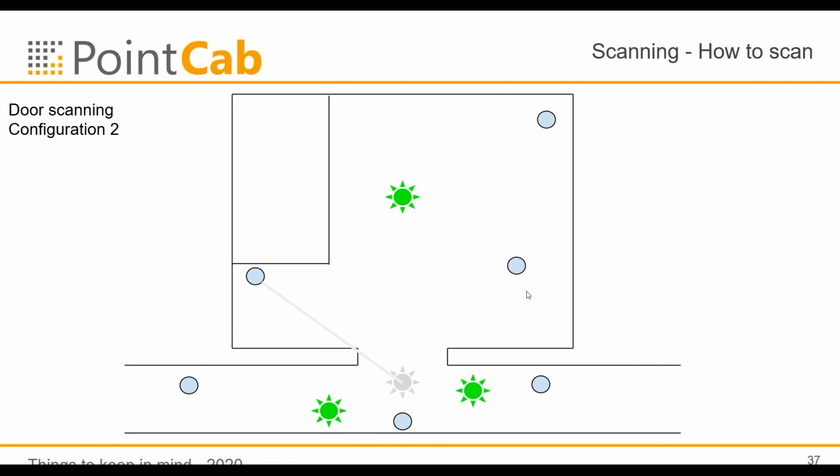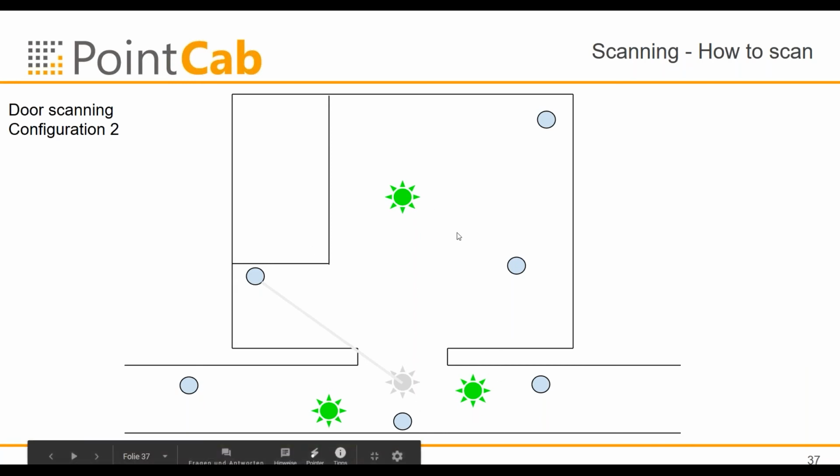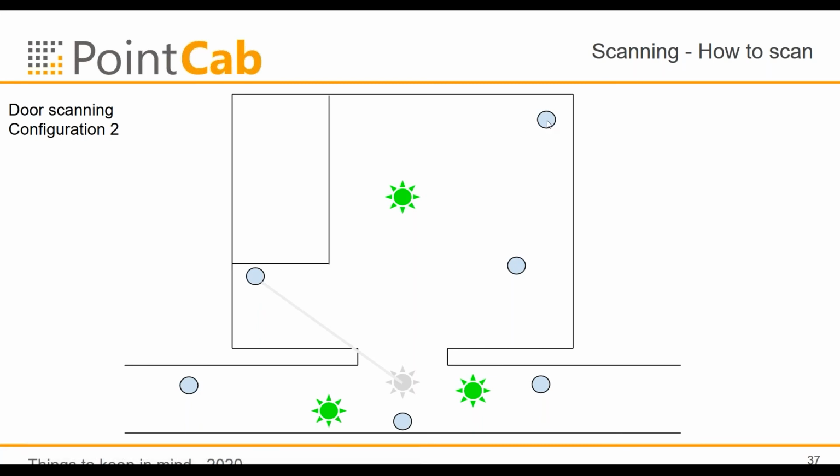Richard, do you want to? Yes, I see. I made a mistake here. This is still possible for the registration because the scan in the room can see the feature outside. So it has 3 spheres, but the sphere on the left-hand side in the room is not visible from the scan in the room. So I made this part of the wall too large here.